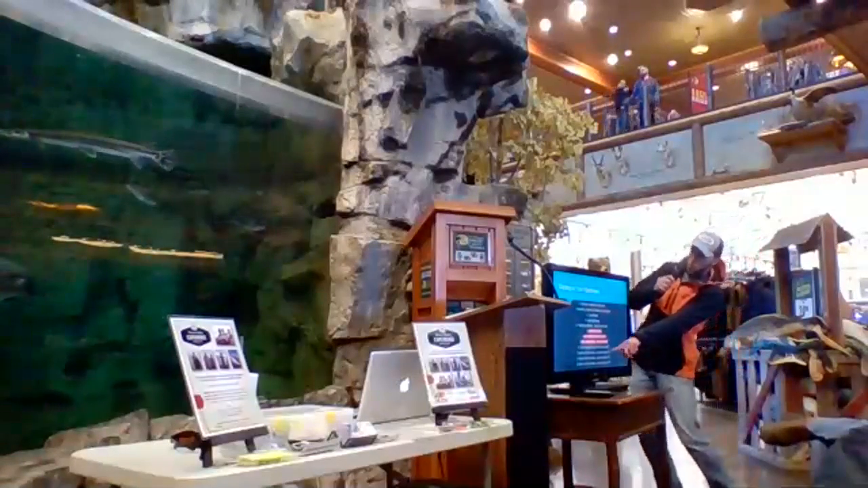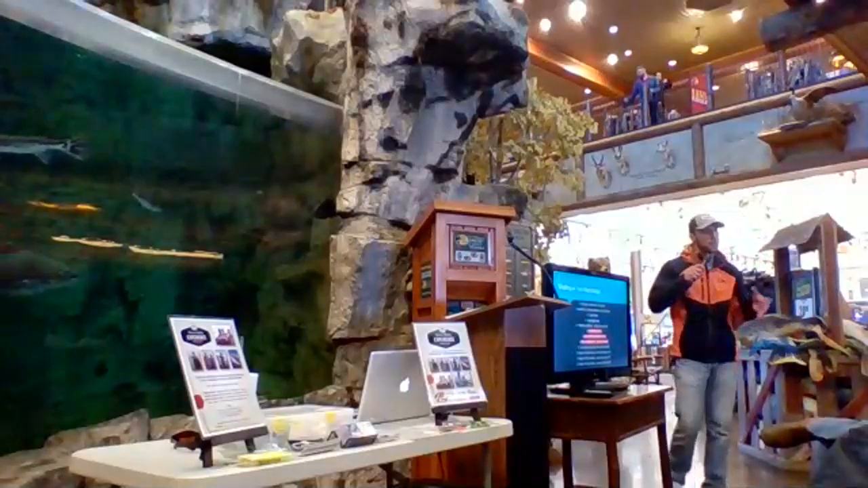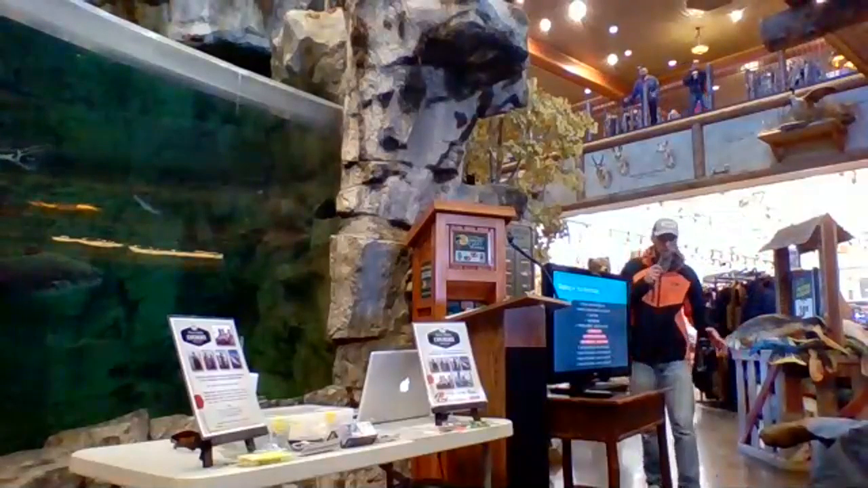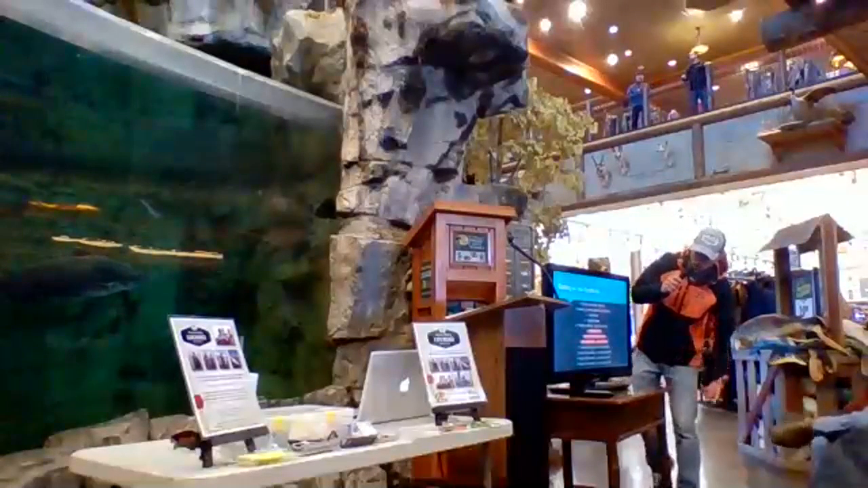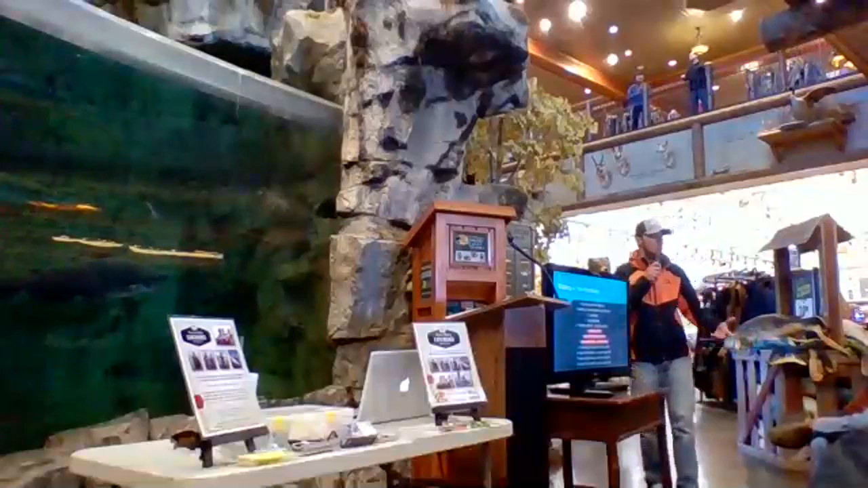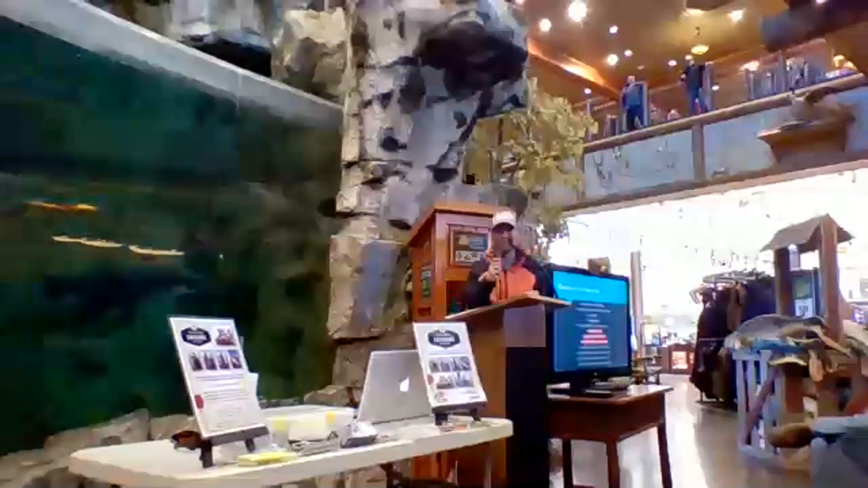With that being said, the rule of thumb that you pretty much have to live by: if the water's 20 feet deep, you set your range to 60. You want it roughly 3 times the depth that you're fishing. So if it's 20 feet deep, your range is 60. If it's 30 feet deep, your range is 90, and so on and so forth. So that's always a really good rule of thumb to follow when it comes to stuff like that.